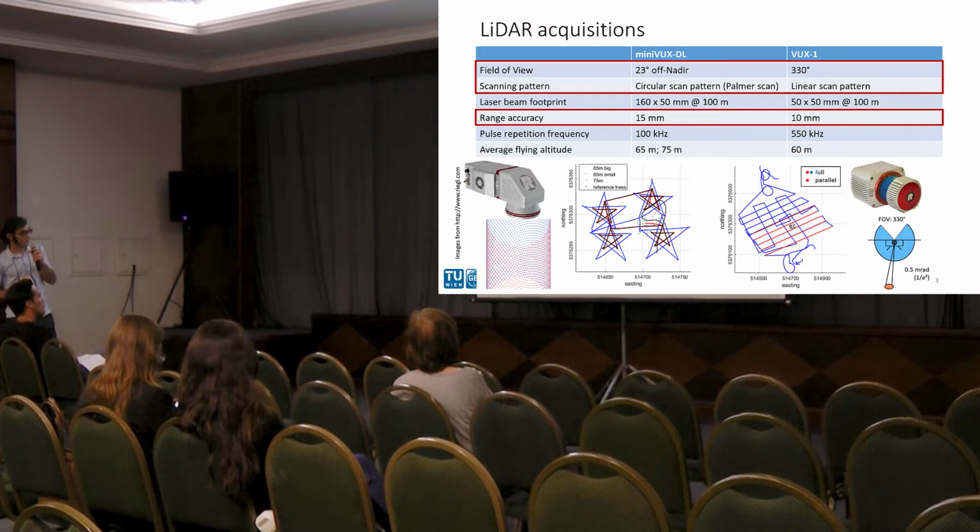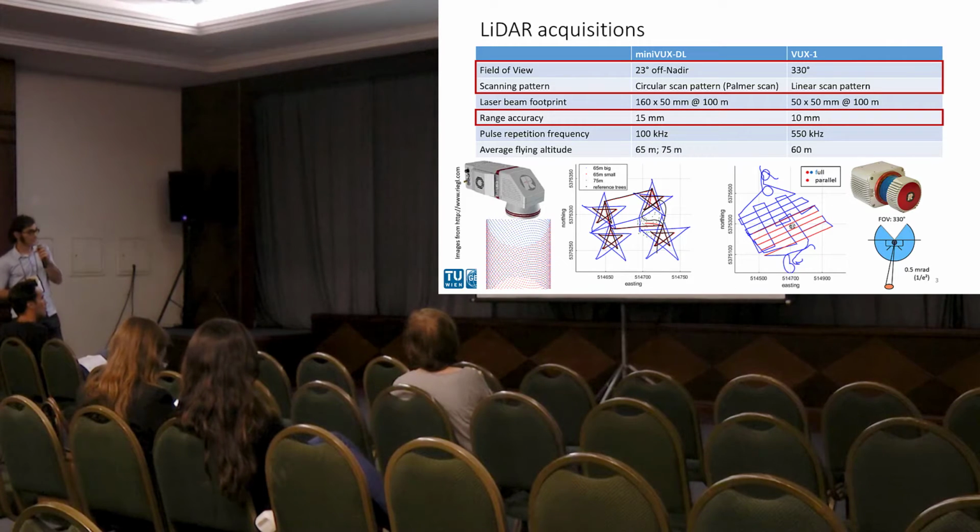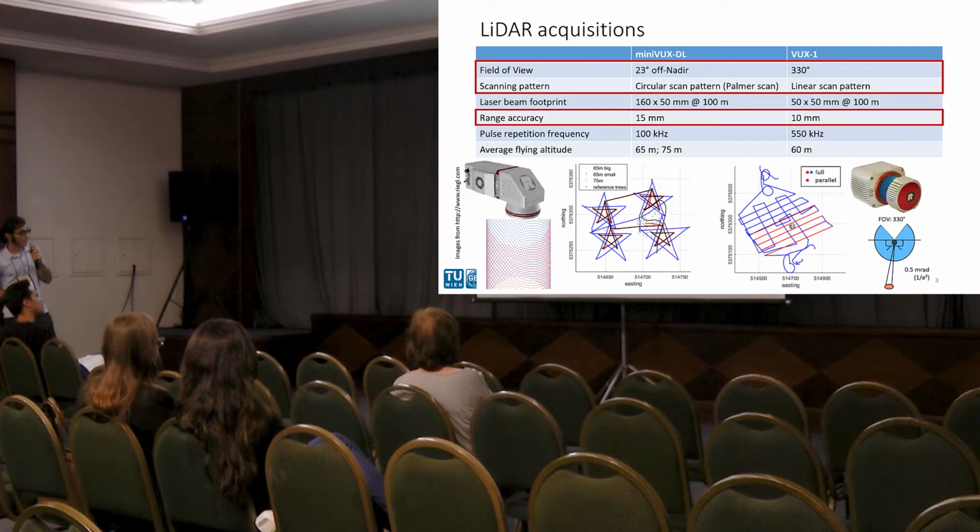You can see the trajectories here. On the left, the one for the Minibox, on the right for the VUX-1. The forest plot is depicted with these little green points, which is just very small for the VUX-1 dataset. With the Minibox, we actually captured 3 different datasets, with 2 different flight heights, either 65 or 75 meters above ground, and along the edges of 4 pentagrams, which were either big or small.